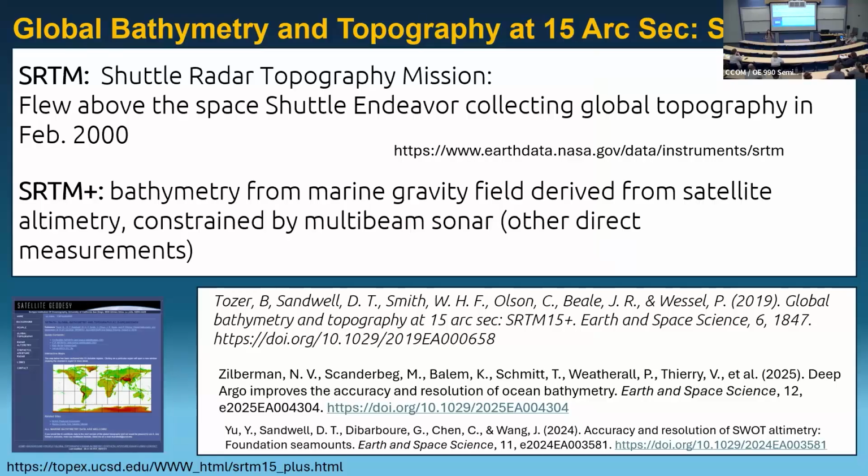It was super high resolution and really revolutionized high resolution maps of topography of the planet at that point. And that is the base for these lovely high resolution topography maps for the global extent. The other part, the plus part, is the bathymetry that gets added in, and that's derived from satellite measurements.